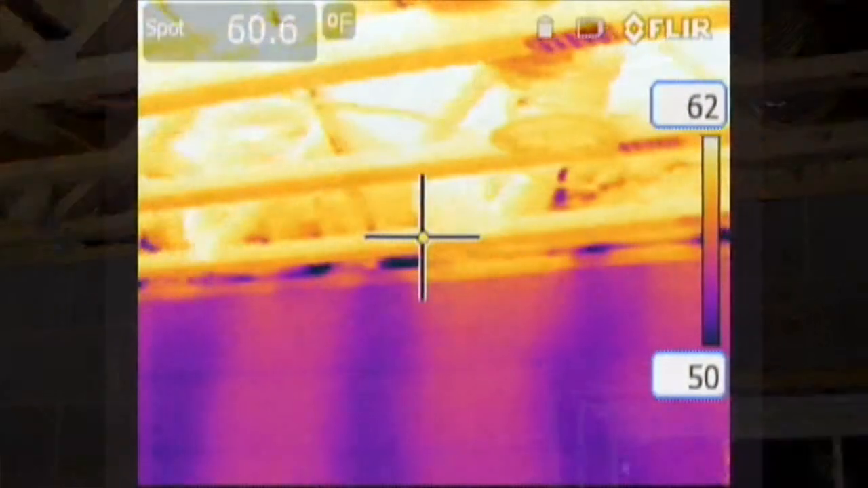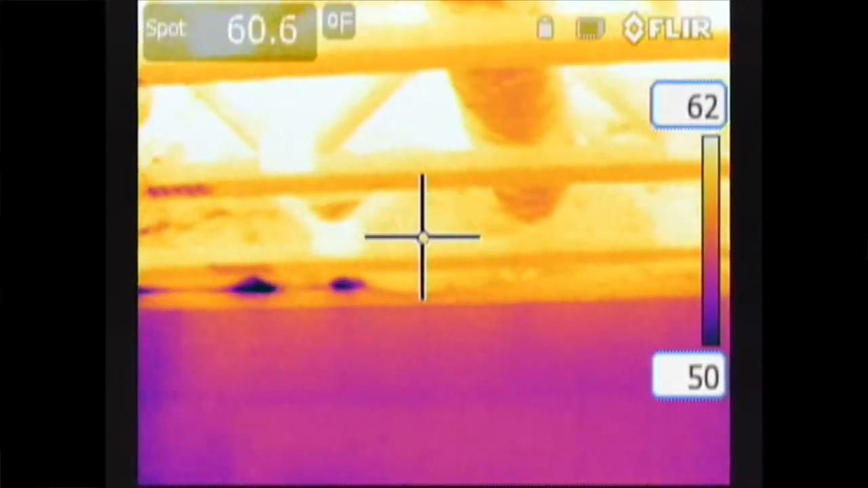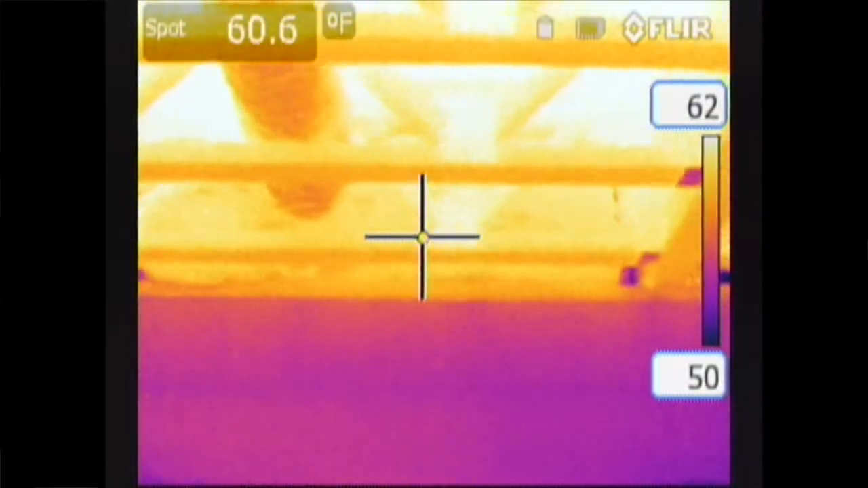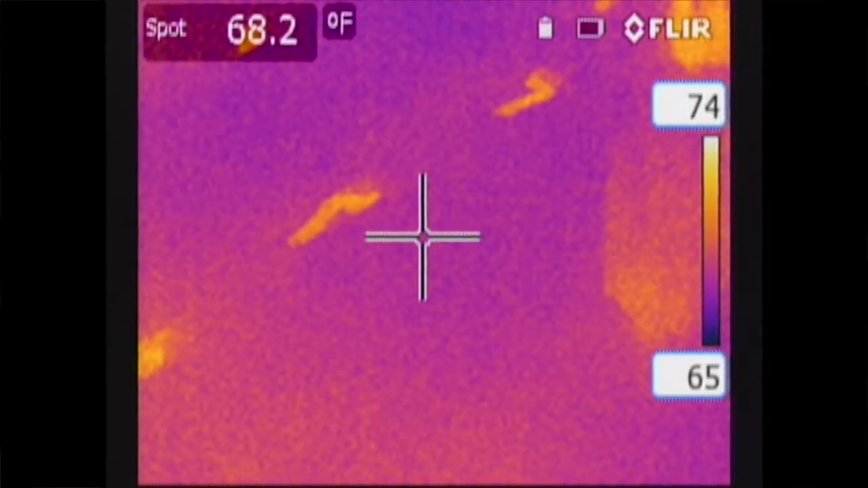A thermal imaging camera is something similar to a video camera, except that it creates its images through heat as opposed to light. The camera is so sensitive that it can actually pick up the heat left on the floor by a footprint as someone's walking across the floor. Here are some of the ways that I think a thermal imaging camera can help you get a better understanding of what's going on within the walls of your home.